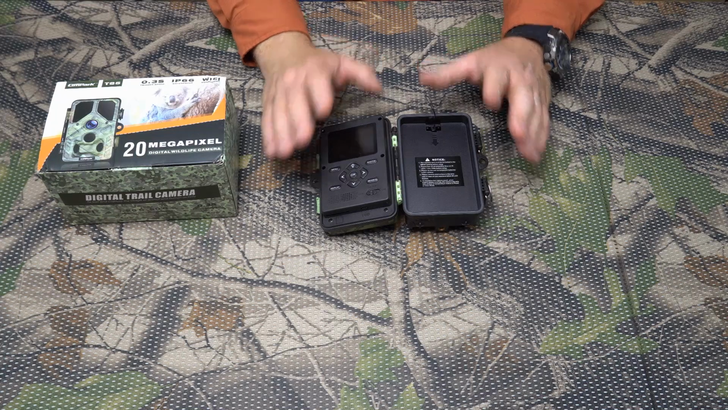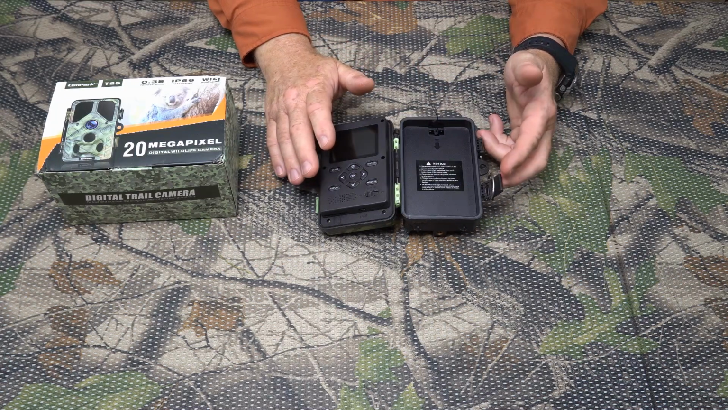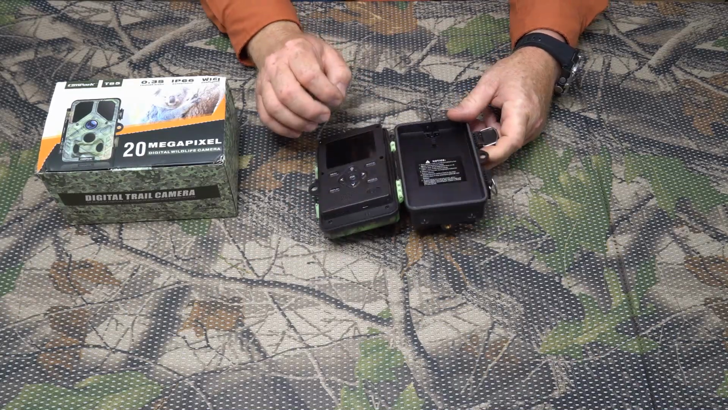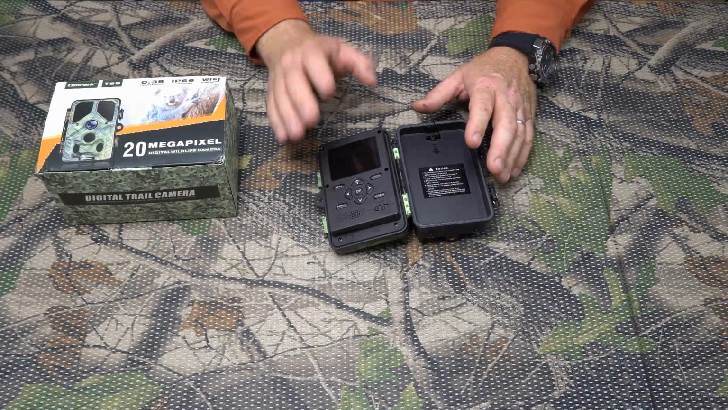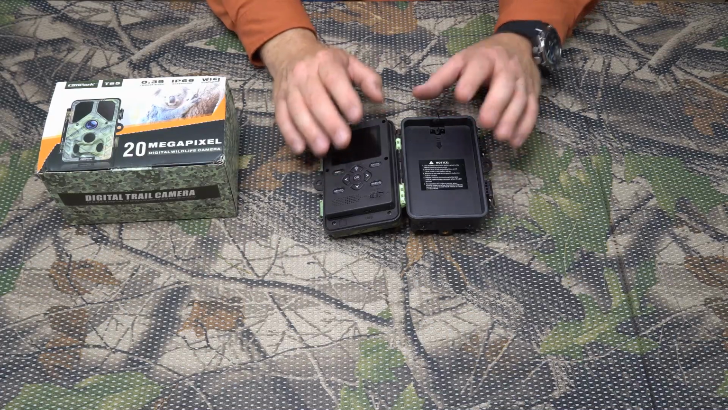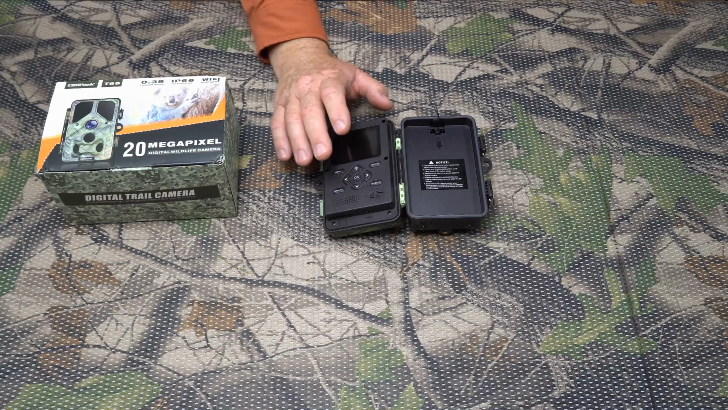So that's the major things that I asked them to look at: the door latches, the SD card slot, and the video file format. They've addressed all three of those. At the end of this review, I'll talk about one more improvement that I feel they should do, but right now let's get into the stats of what I got out of this test.